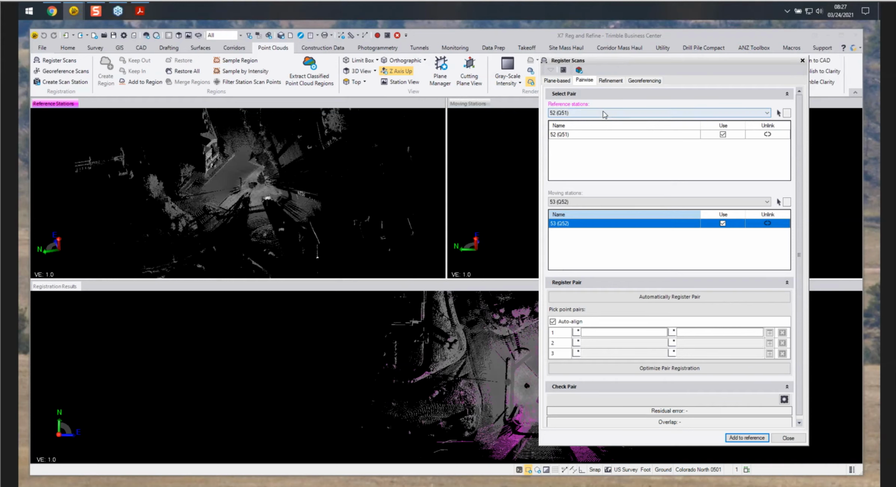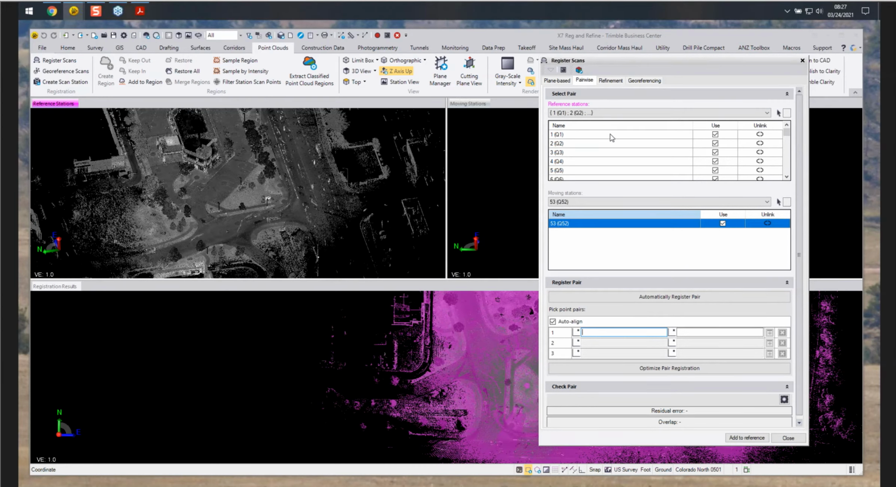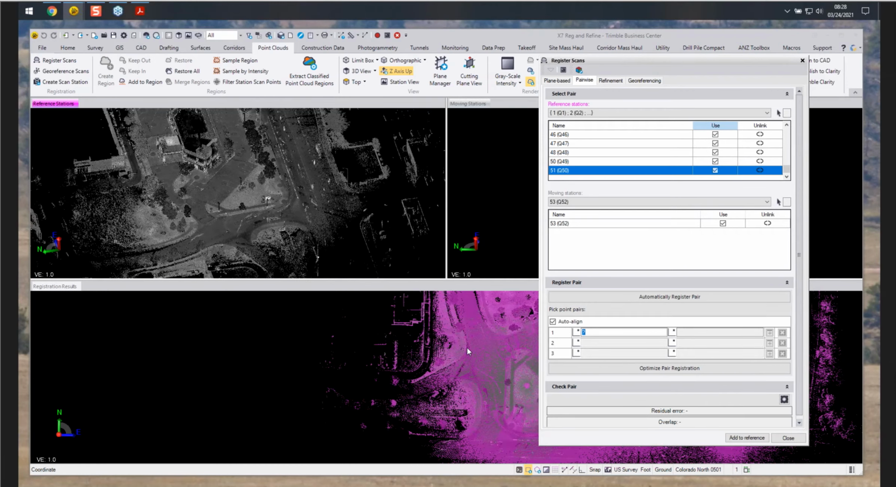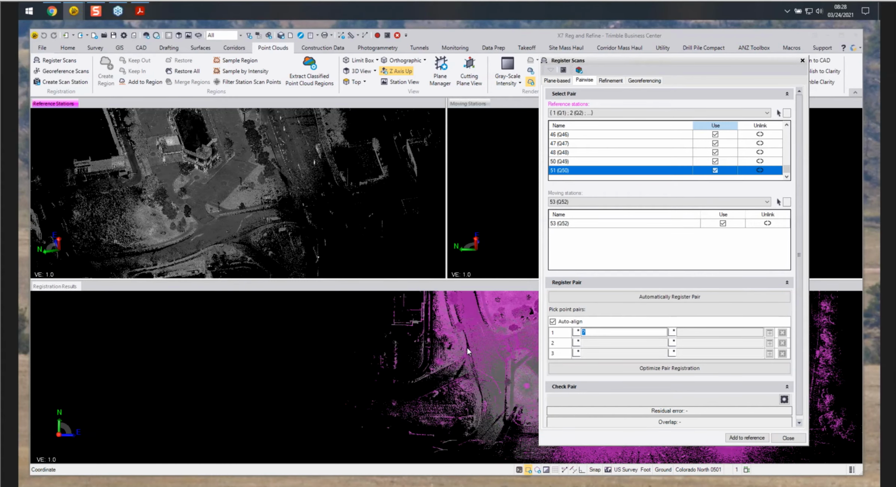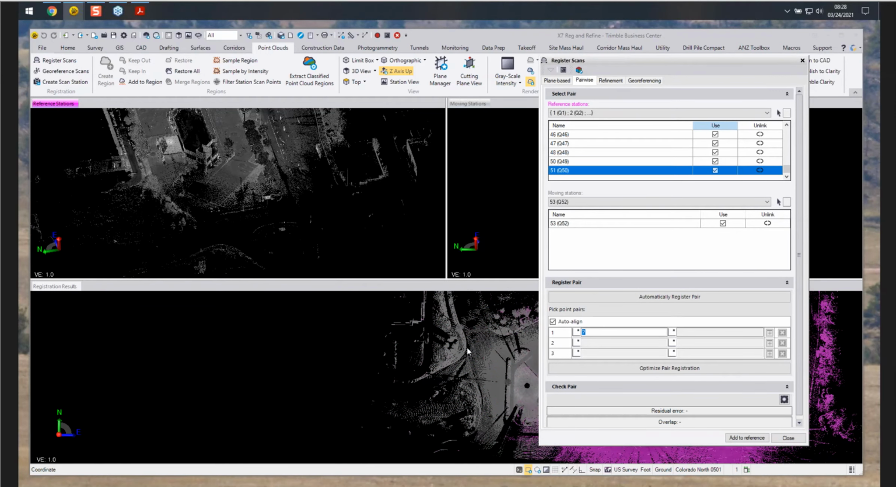But first we need to select our reference station, which we want to select our group of the ones we've already registered. And then in this scenario here, now we're going to uncheck the use option. So now we're able to select our moving station and select certain scans, and we don't have to use all of them. And then as you see, as it's going through and it's unusing the scans, the scans go into the hidden mode.